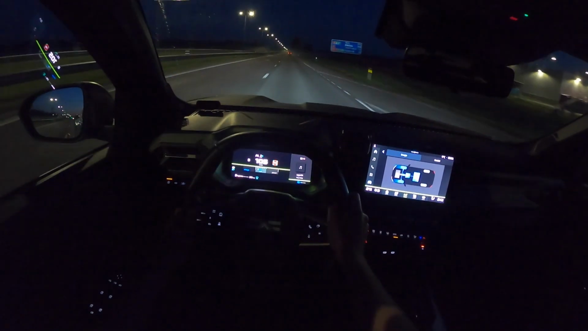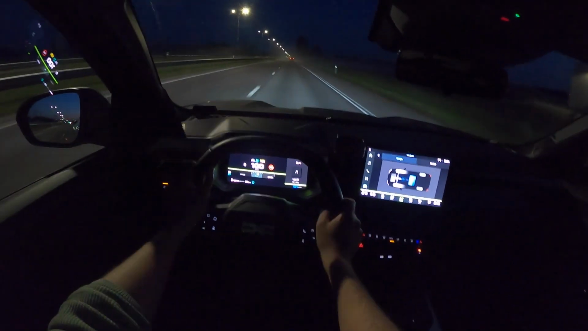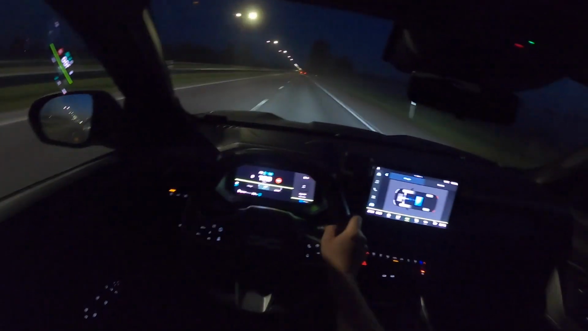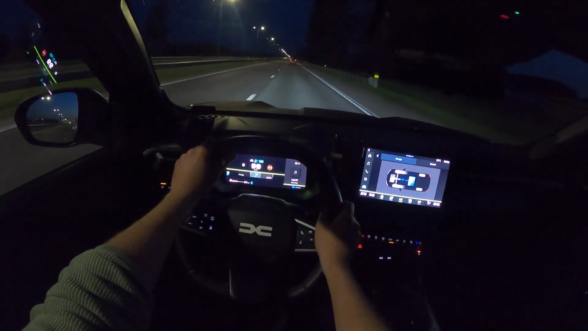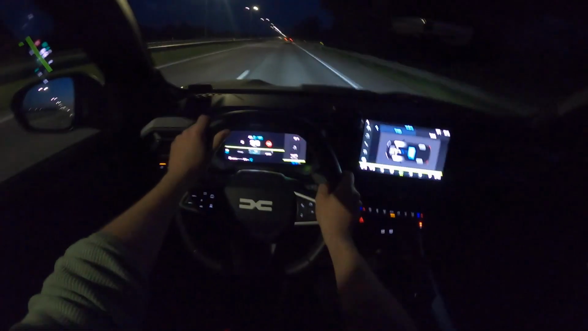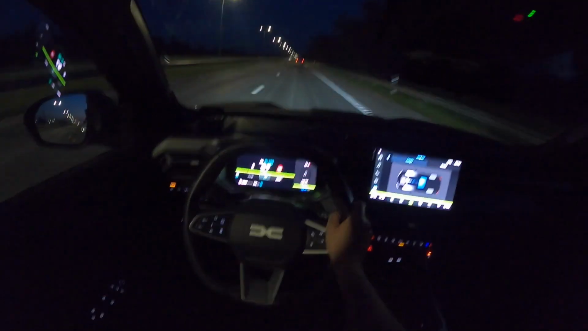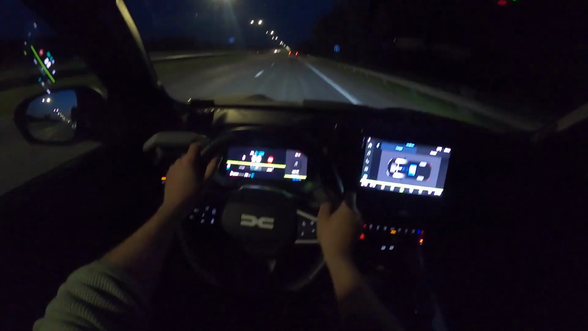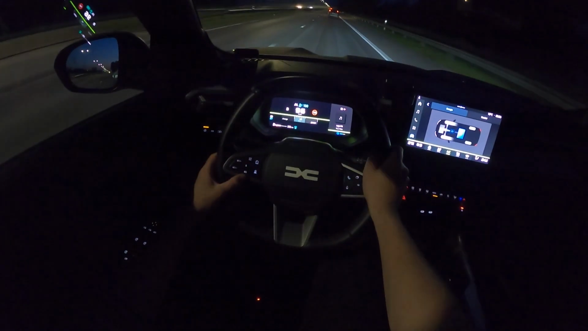Yeah, okay, and one more thing. From now on, Dacias, at least Bigster, come with adaptive cruise control. This is the one thing missing from the Duster. Finally, Dacia has adaptive cruise control. Favorite feature of all time, and it works really good.